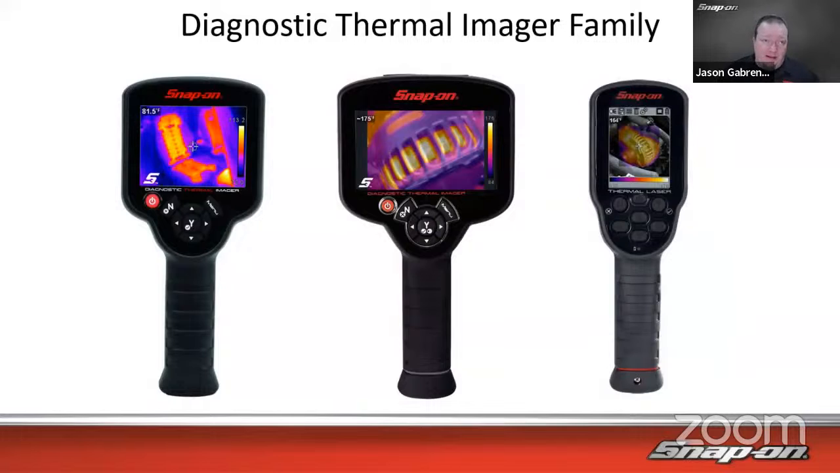So we do have a whole family at Snap-on. There are other imagers out there as well. But of ours, you have the original, you have the thermal laser, and then we have the diagnostic thermal imager Elite, which is the one that has video and picture-in-picture, multiple other settings. This is the thermal laser, which is kind of like a thermal imager with the laser pointer thermometer, the contactless thermometer. So that's the best of both worlds. And then we have the original, which is a thermal imager.